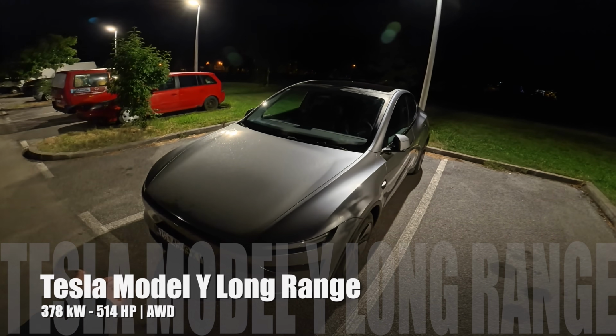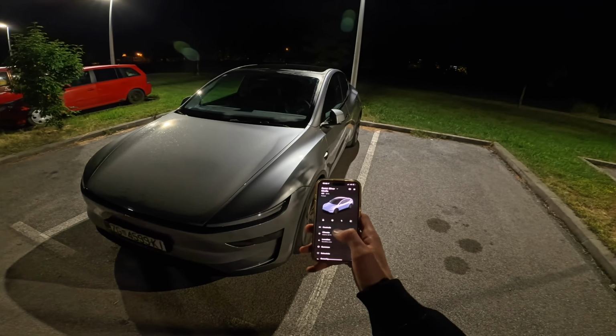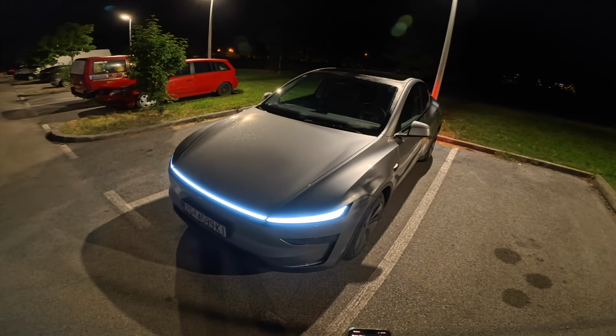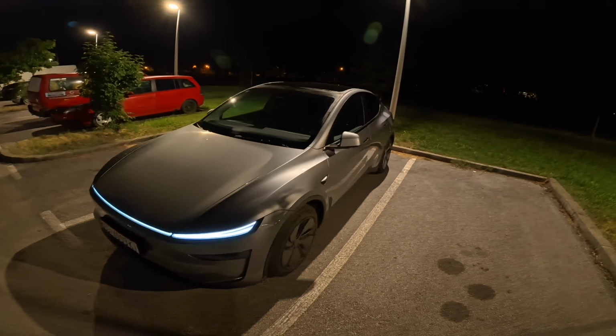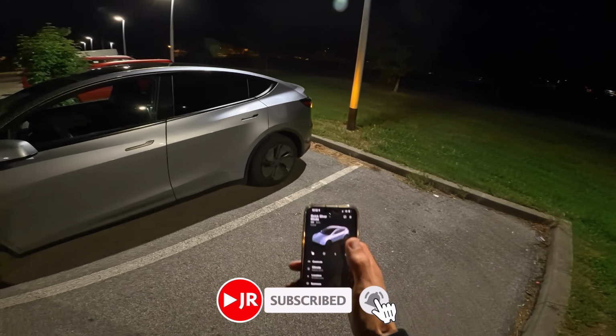In front of us is the new Tesla Model Y Juniper. Now I have the Tesla app on my iPhone, and if I unlock the car, you can see the new front LED bar inspired by Cybertruck. We have a Quicksilver color. Now the car just locks itself for some reason. I'm gonna unlock it once again.